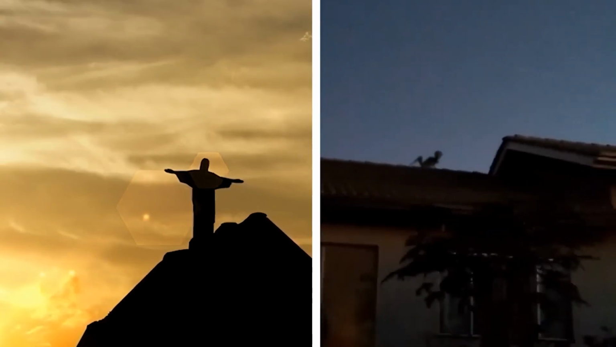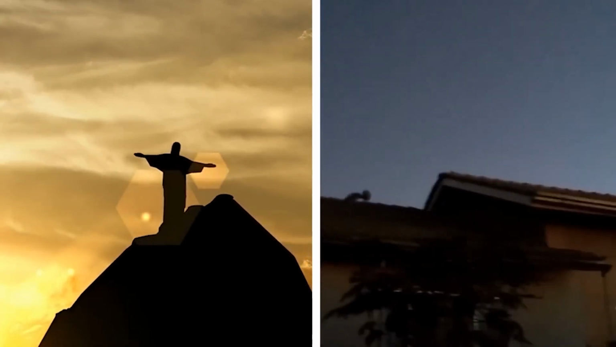Brazil has all sorts of creepy crawlies, so who knows what else is out there, right? The freakiest part is that the creature vanishes right after the guy spots it. What was it doing up there? We may never find out.